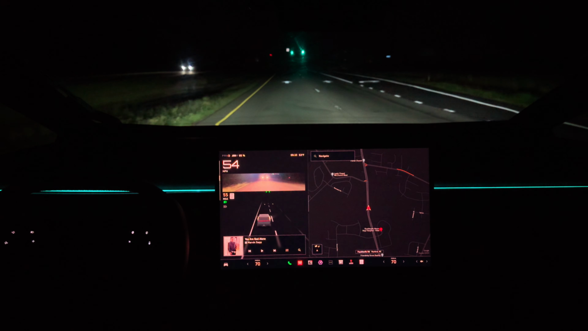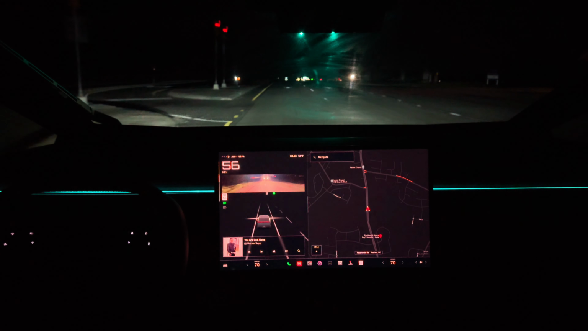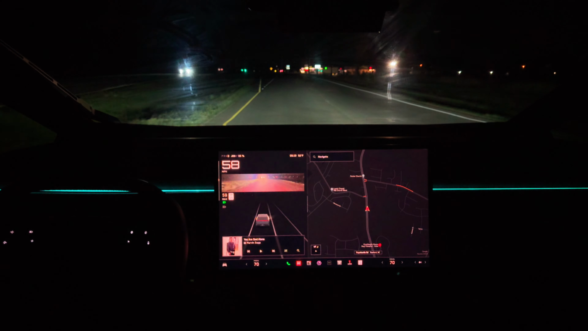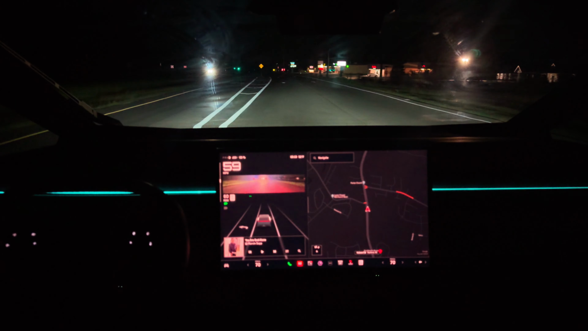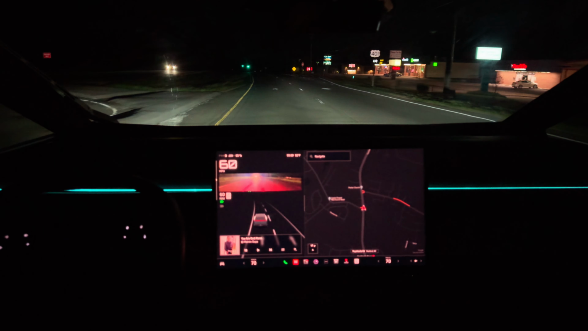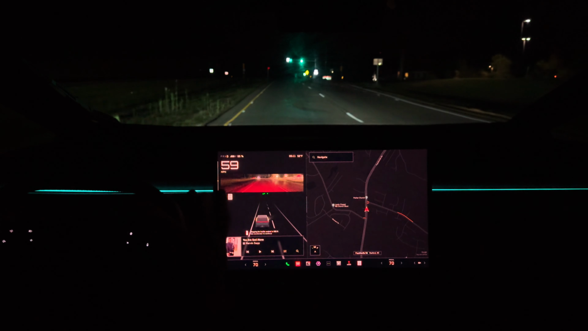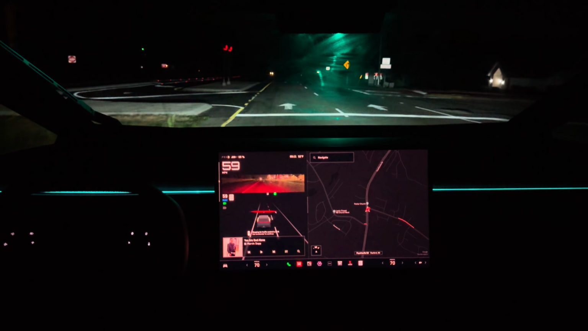So there's no autopilot and no full self-driving on the Cybertruck right now. It's so new, so I guess they gotta figure out all the camera placements and get a little more data before they roll it out to the masses. So for now, all you have is just cruise control basically, and it works pretty good. It will also come to a stop at the red lights, and it will also stop at stop signs.